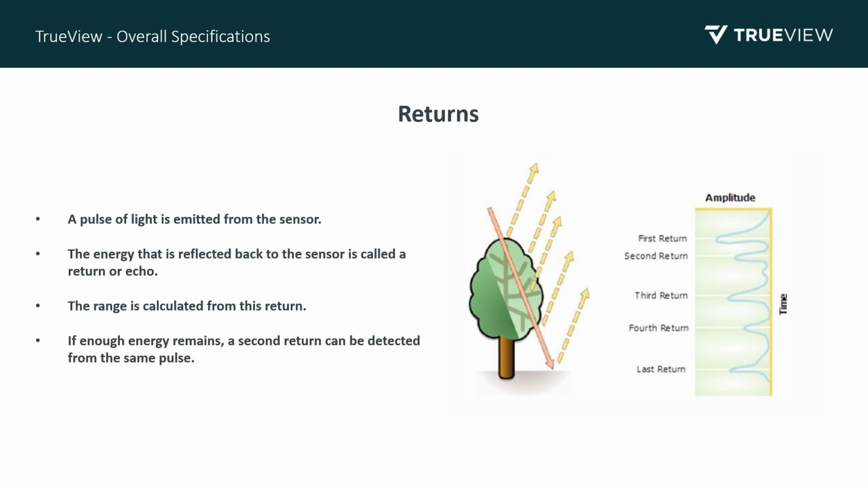Okay, so let's talk about sensor returns. The way that a LiDAR sensor operates, it emits a pulse of light and then hits an object, and then the energy is reflected back to the sensor, and we call that a return or an echo. And that's how the range is calculated, based on the amount of time it takes for that pulse to travel to the object and back to the sensor.